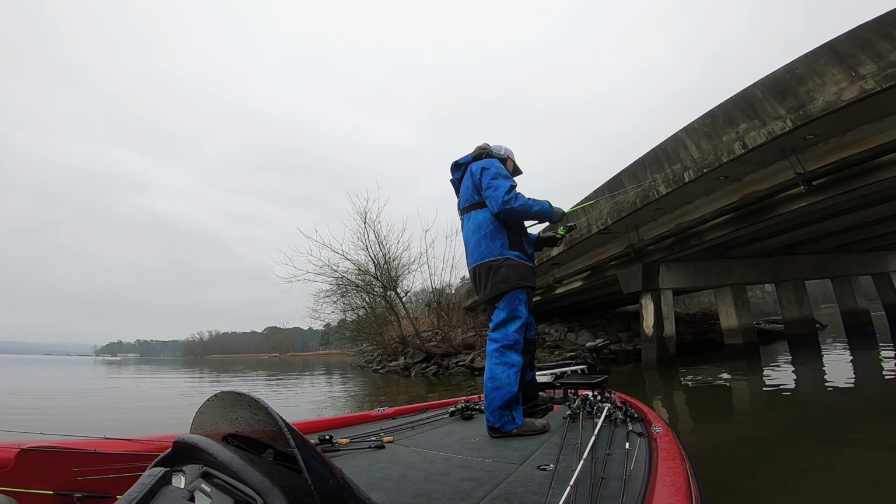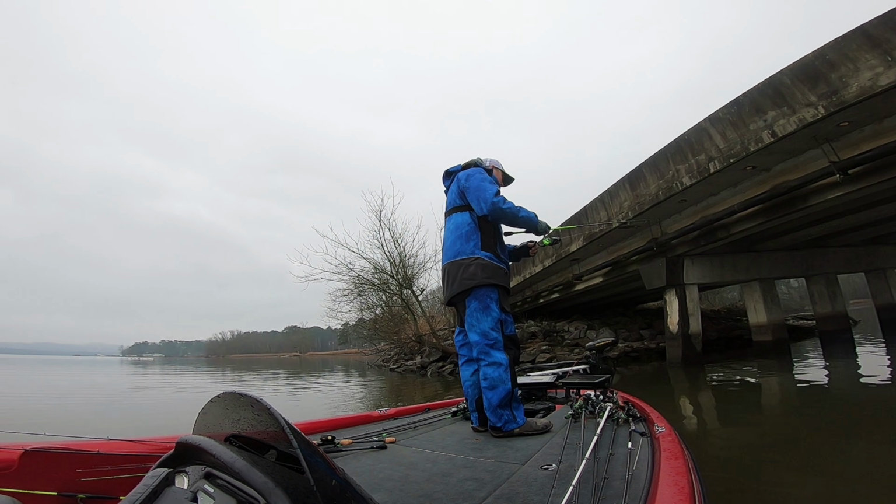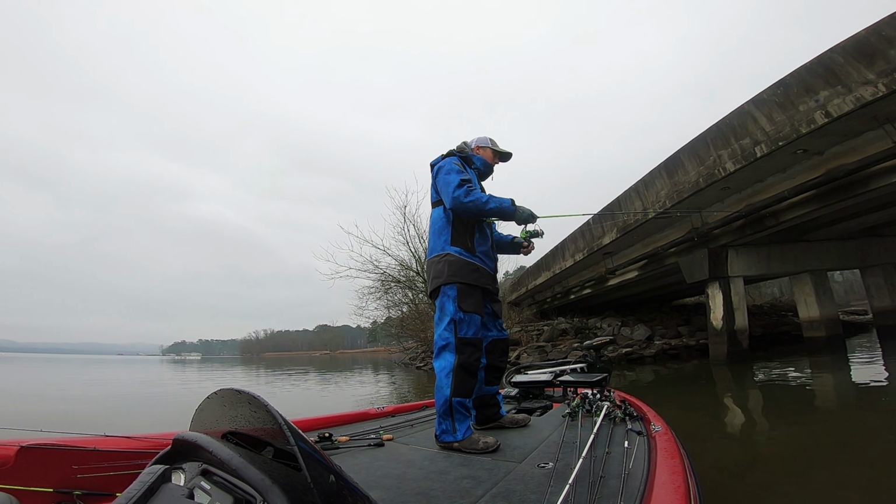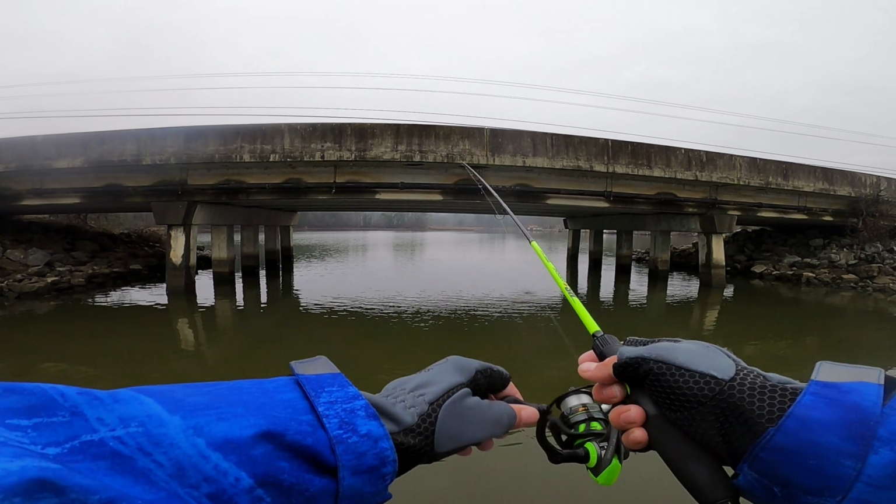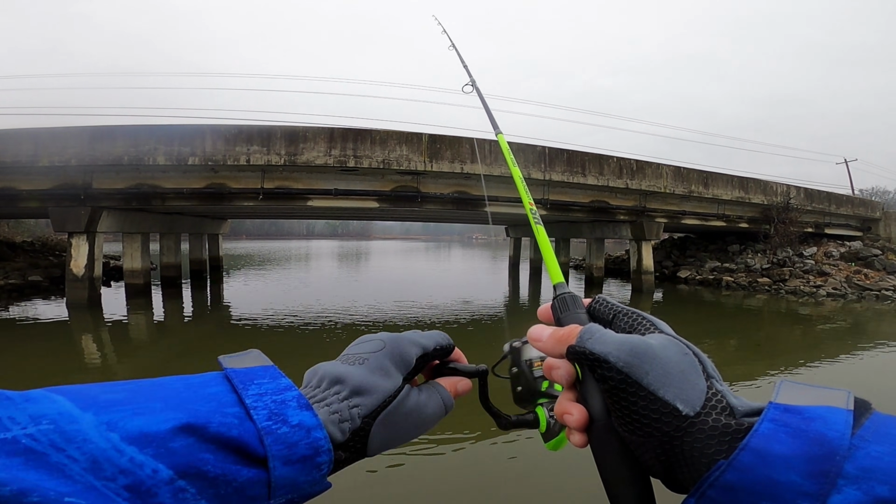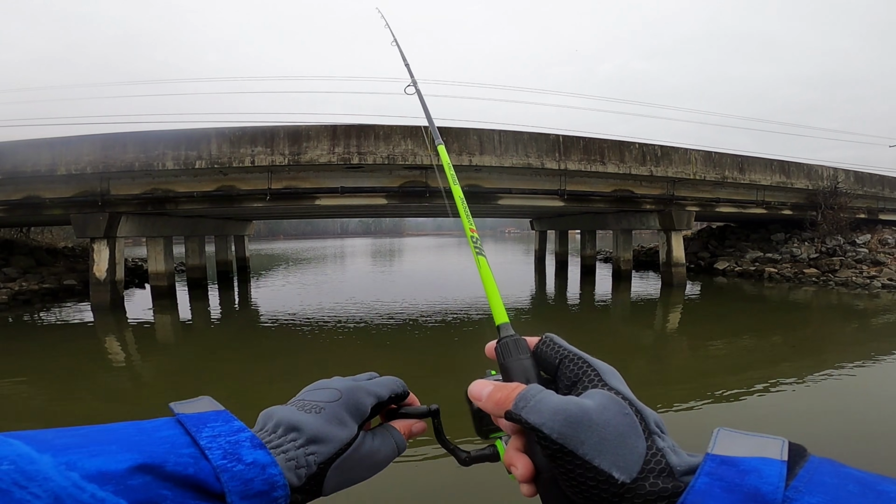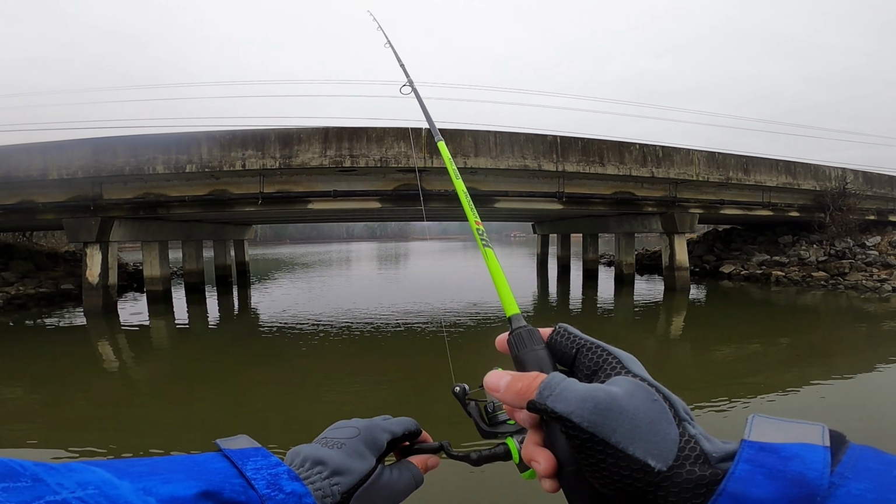When I'm coming through their school, I can tell right when I'm about to come through their school. I'll just shake it a little bit. Yep. Oh, missed it. That's the ticket right there. Giving it a little twitch. Something else this split shot I got on here does, allows me to cast this tiny 1/16 ounce a lot further. You need to be able to cast it a ways. Fishing under a bridge like this, flip it up under there, you don't have a lot of room to cast overhead.